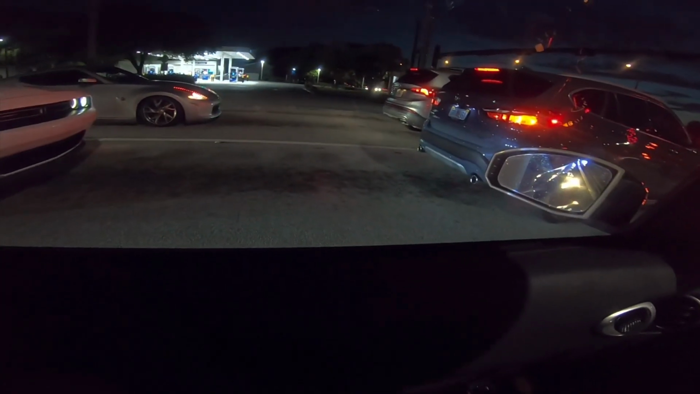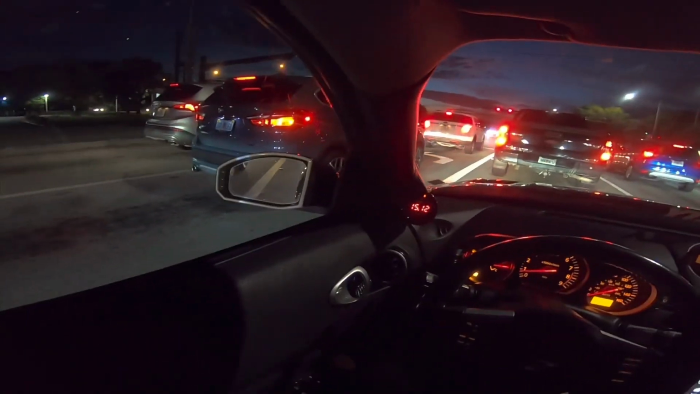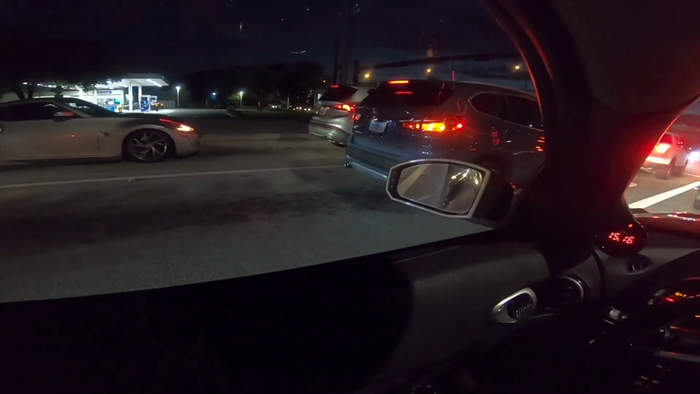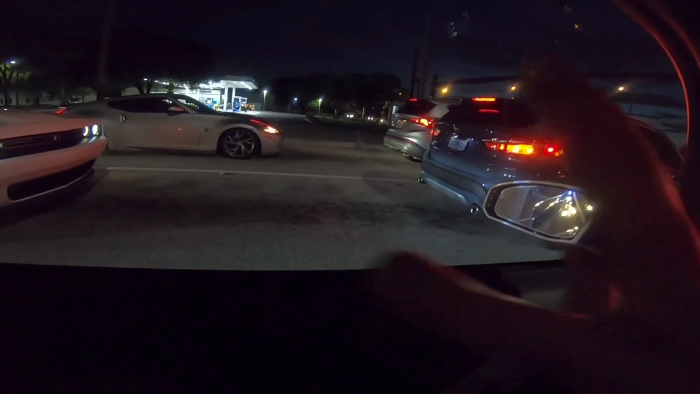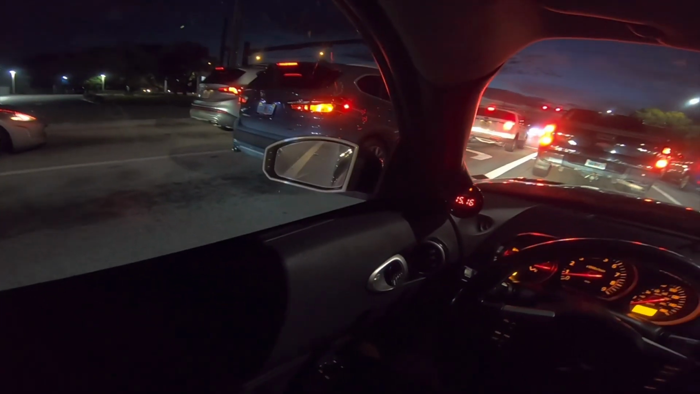Oh, look, a 370Z. Yay! Sup, homie? Is he looking here? I think he is. Yeah, it's lower, so it's nice. Say hi.